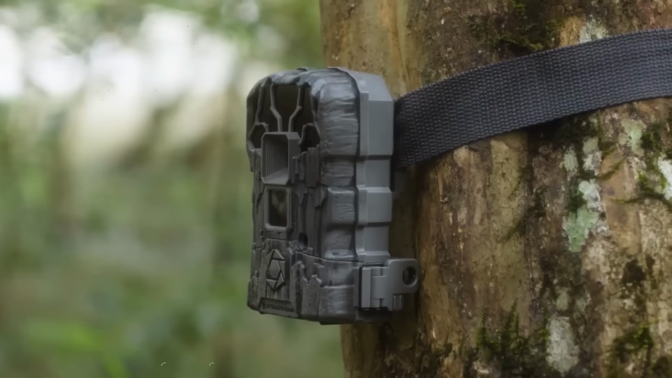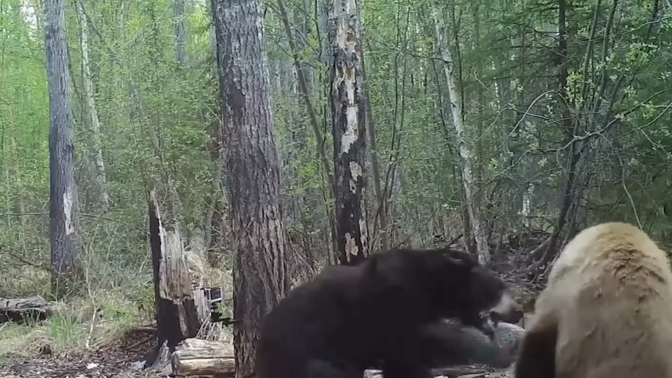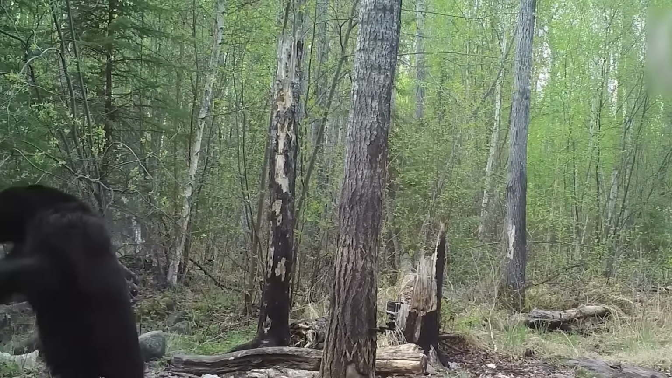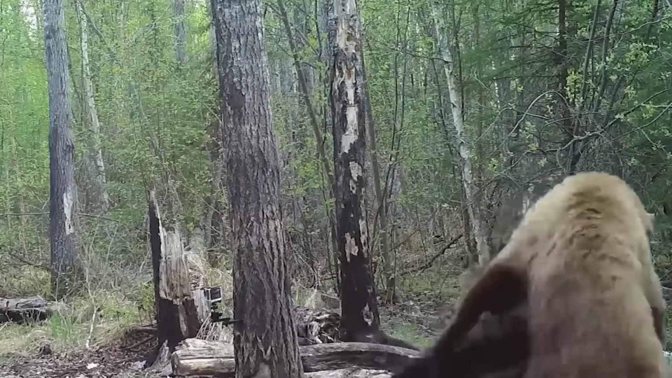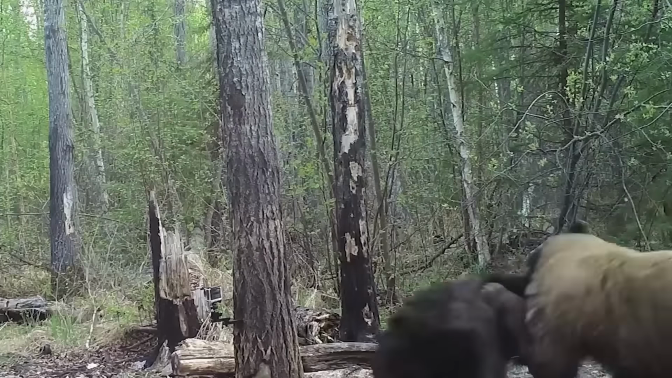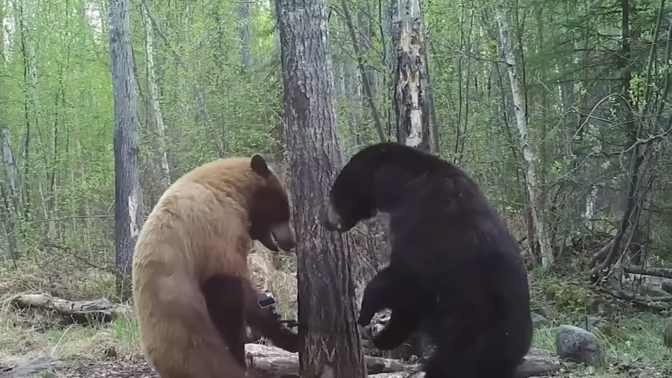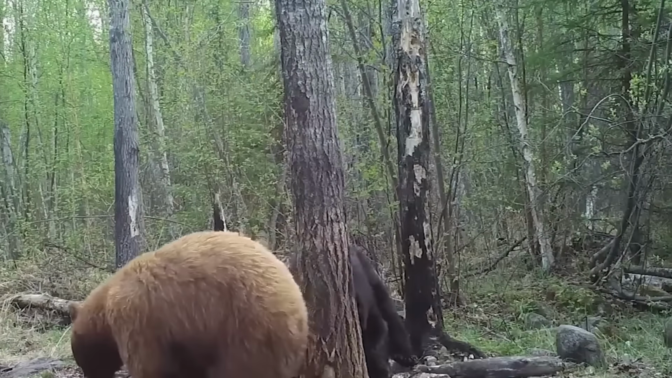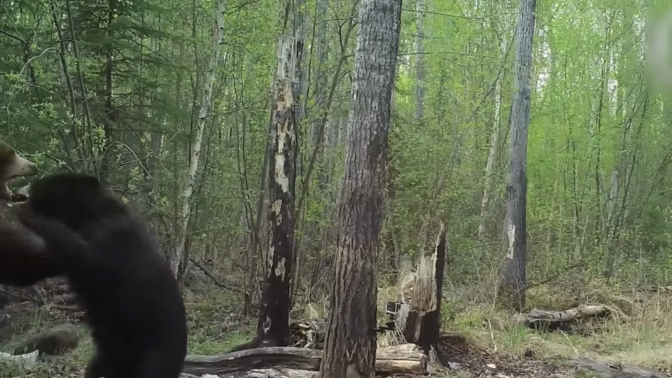A bear fight. Recently, a trail camera recorded an intense brawl between two male bears. It all started when one of the bears let out a bone-chilling snarl, warning the other bear to back off. Things quickly escalated from there, with the bears wrestling and biting each other in a wild frenzy. The fight lasted for a few minutes before they eventually went their separate ways. It was a crazy scene that happened deep in the heart of the woods.